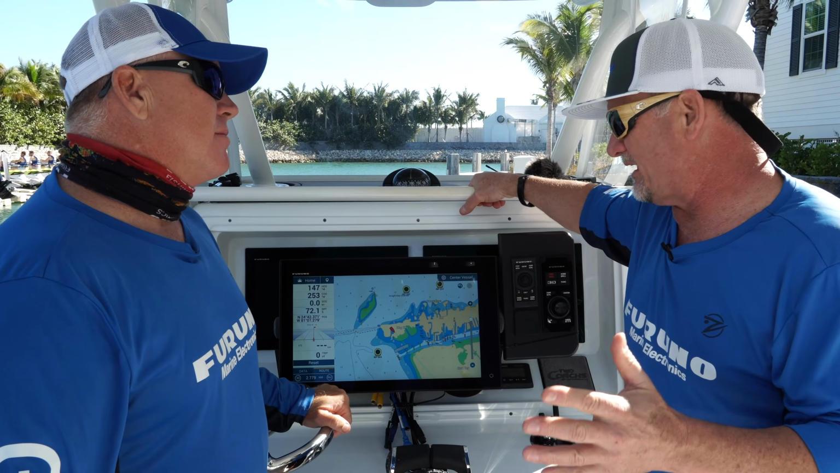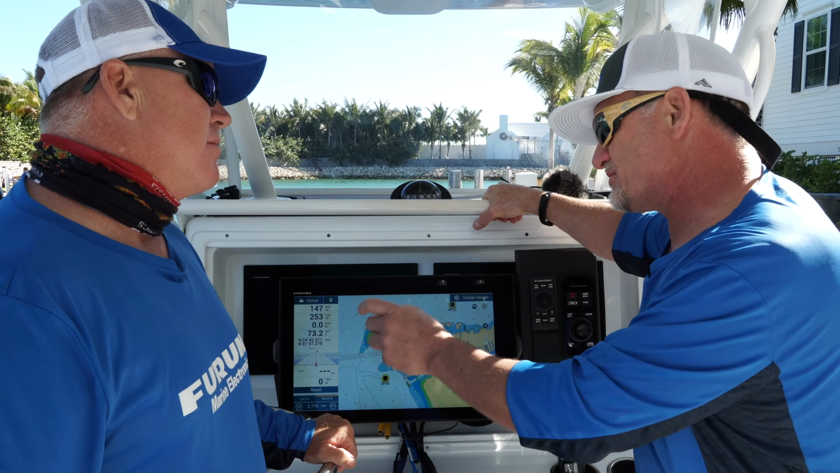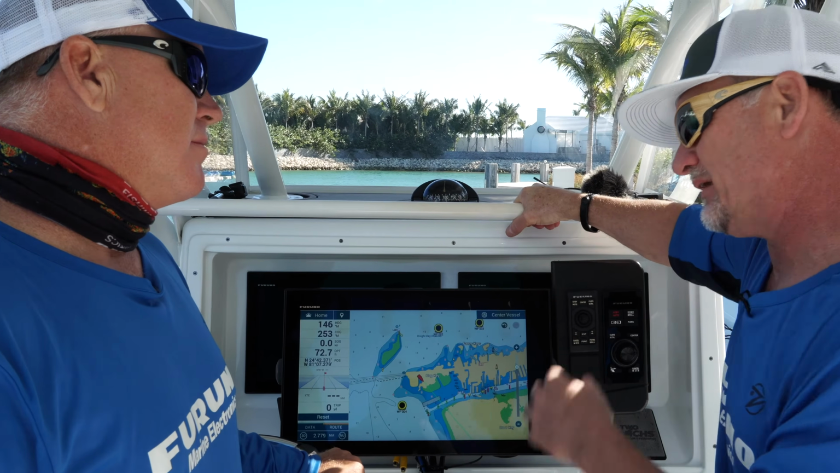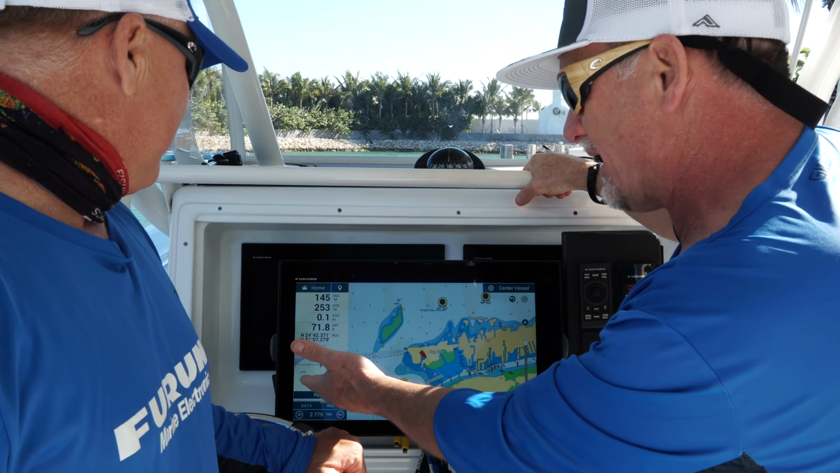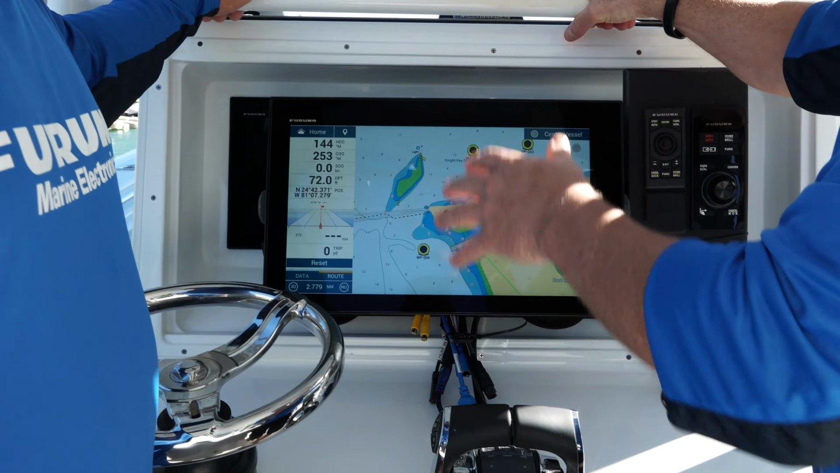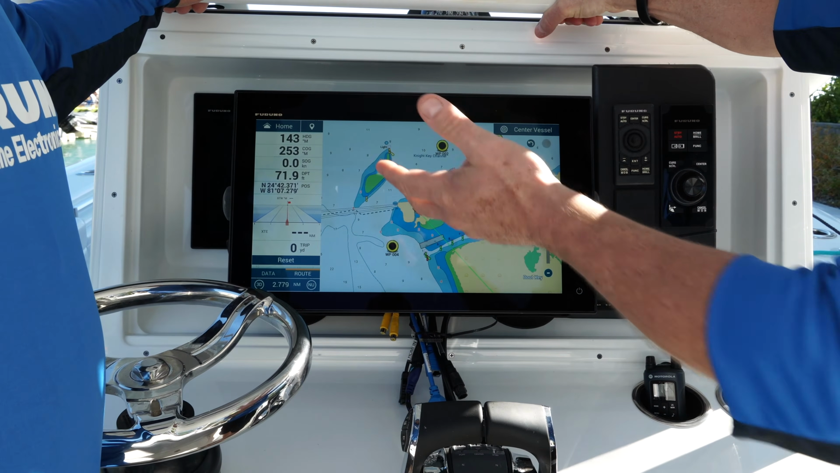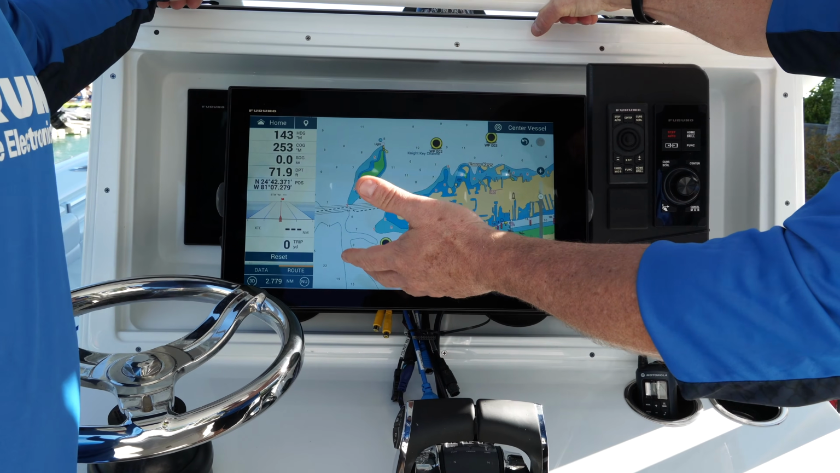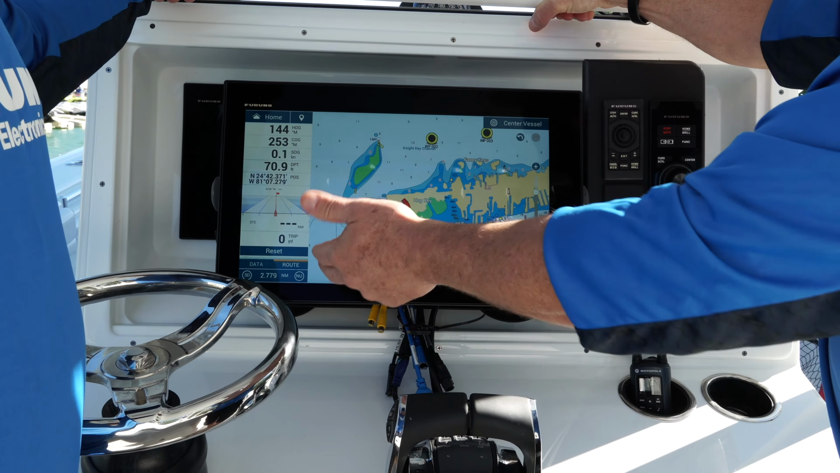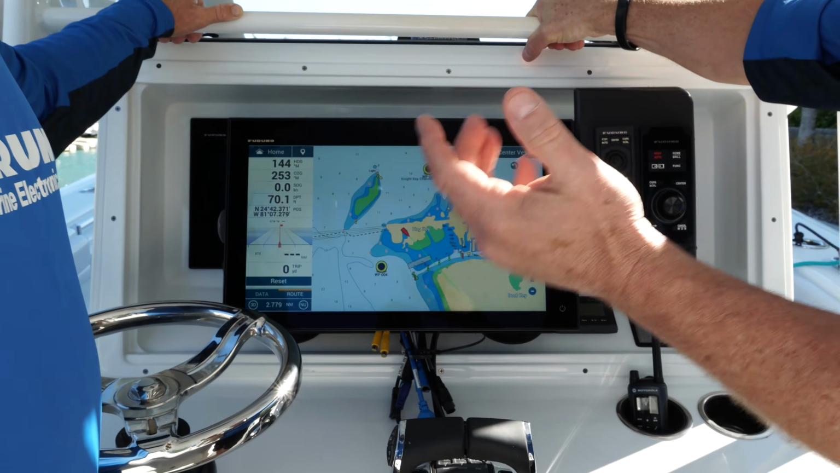So Jack, one of the great things about TZtouch3 is the customizability of the numbers and the size of the numbers, or spot soundings, or the scale and layout. In this case, we have this data box out, and this is the normal size, but we can even make it bigger or smaller depending on the customer. Say you have a little bit older gentleman or customer, and he wants bigger numbers to be able to see them more clearly, we can do that. Or for you, maybe you want to have some more data in this window right here. We can actually reduce the size in a simple way.